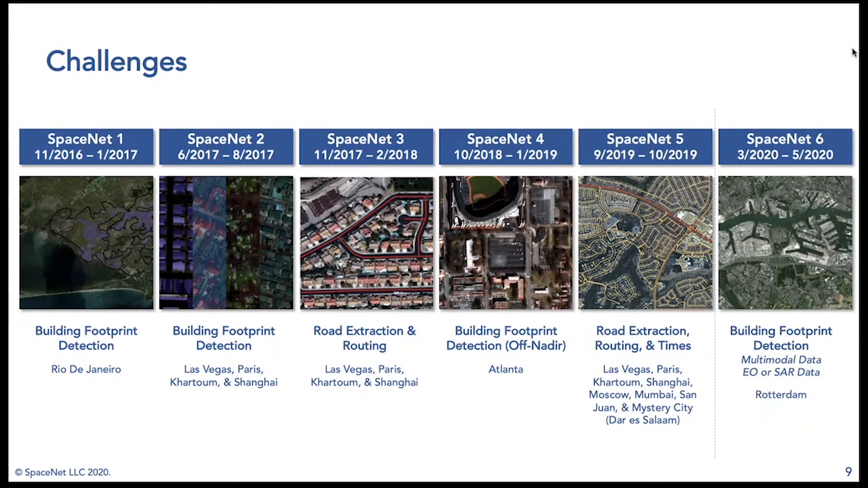SpaceNet 4 returned to the issue of building footprints, but brought it into a more real-world situation where imagery isn't always from exactly overhead. It is often from a very off-nadir viewing angle, which makes for a more challenging problem. Addressing that was the focus of SpaceNet 4.